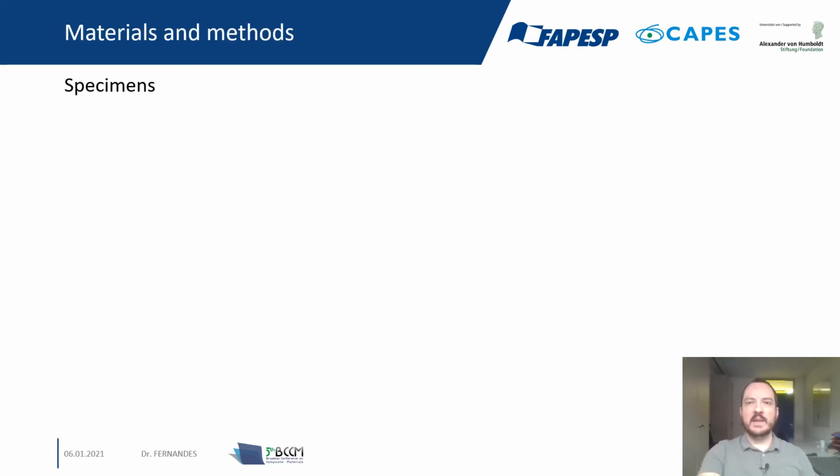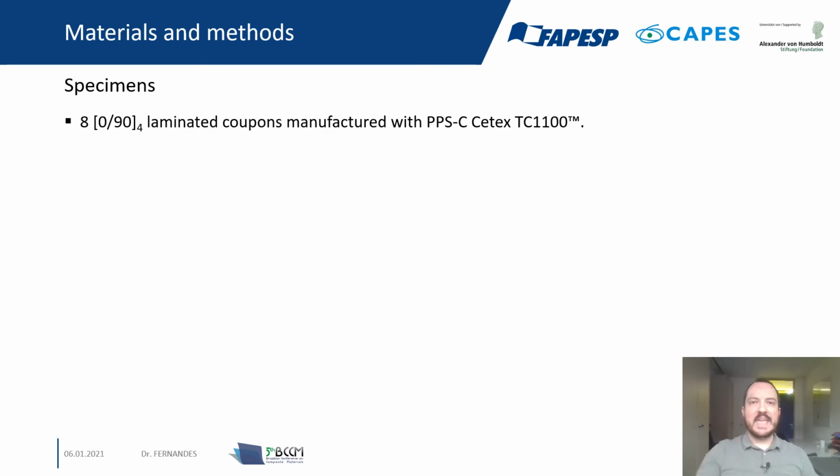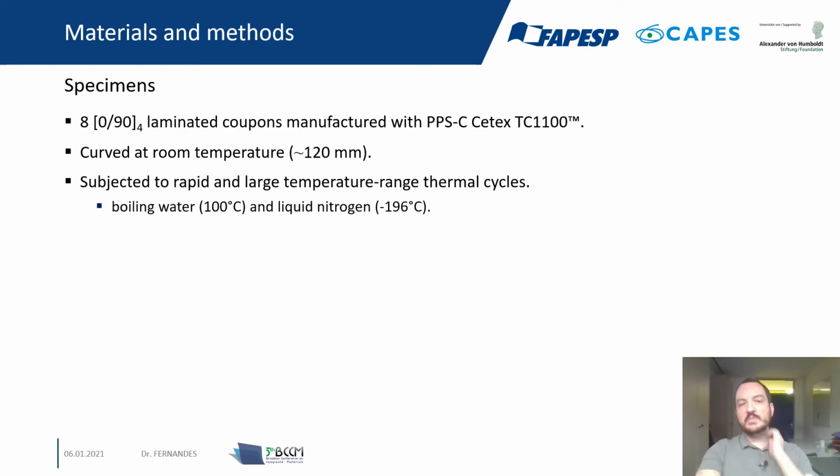Materials and methods. So our specimens were 80 laminate coupons manufactured with PPS/C. They were curved at room temperature to make a complex shape part. They were subject to rapid and large temperature range thermal cycles. They were put in boiling water, 100 degrees Celsius. They were kept there for 3 minutes, and then they were transferred immediately to liquid nitrogen, minus 196 degrees Celsius.